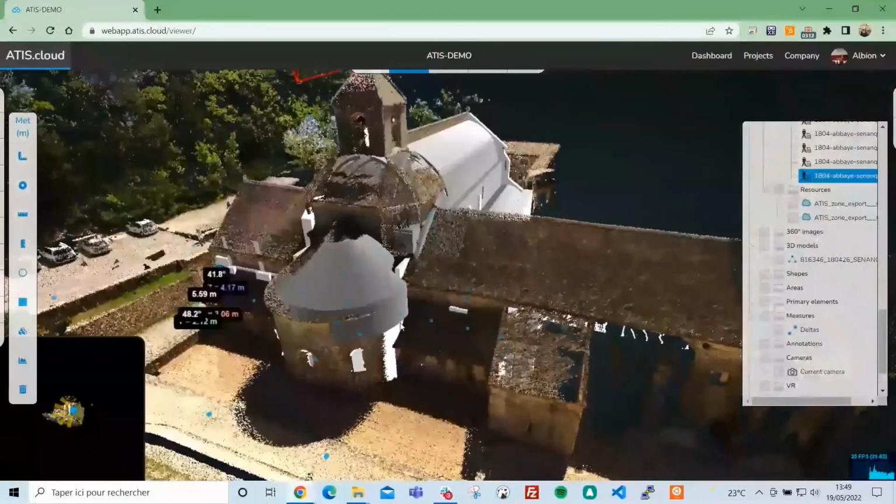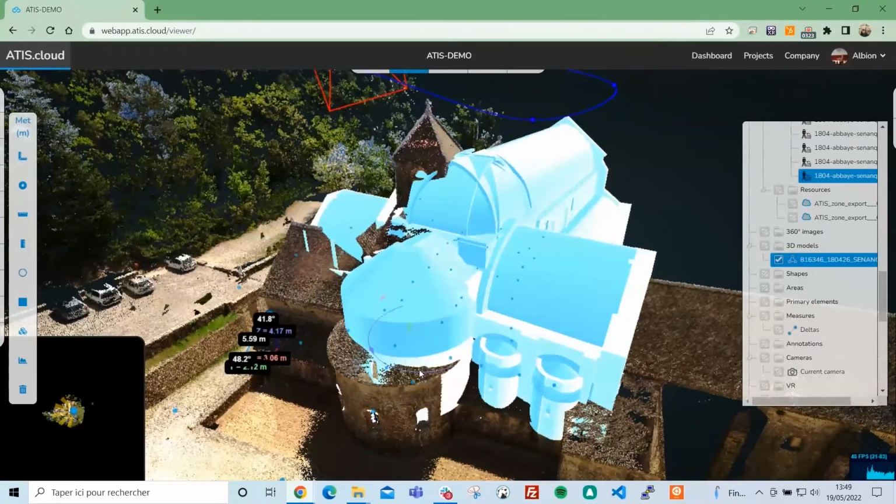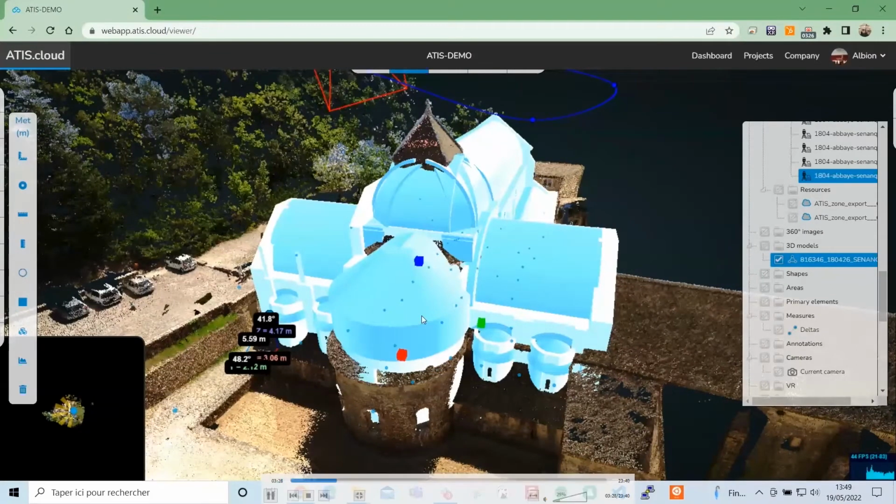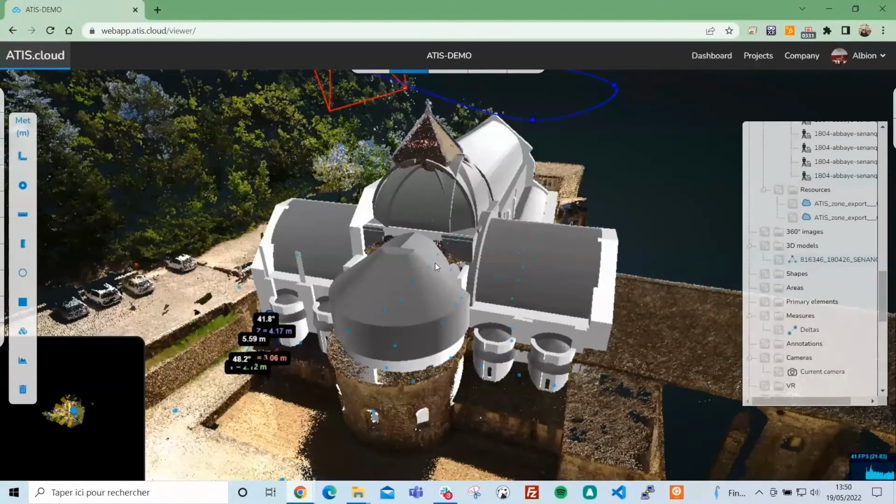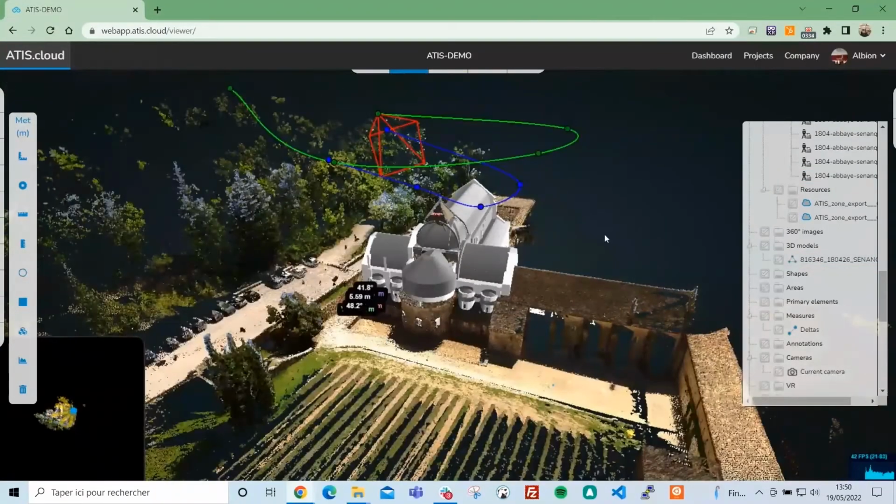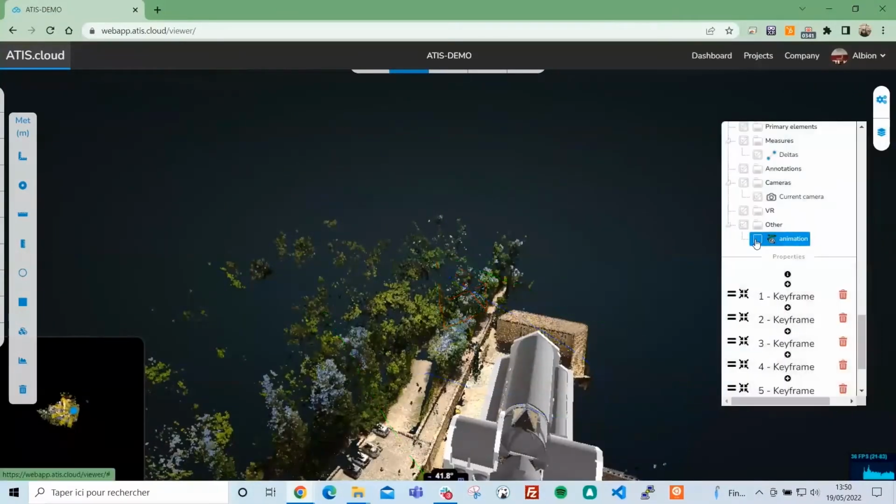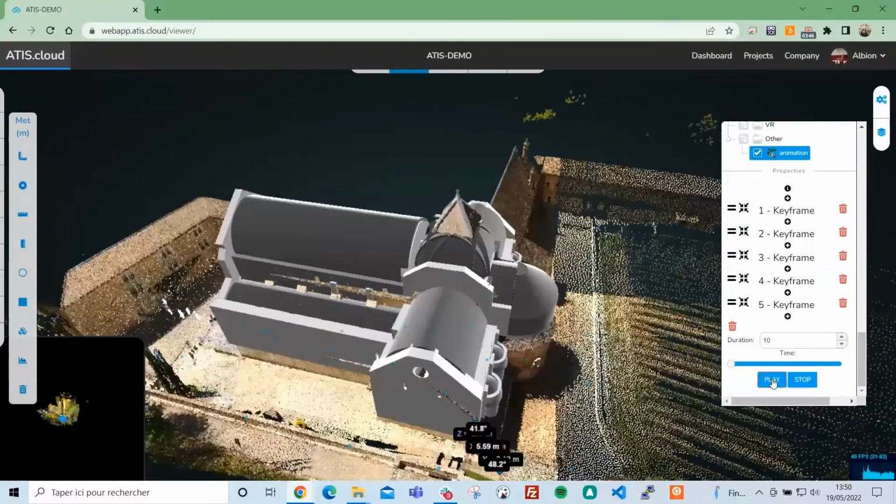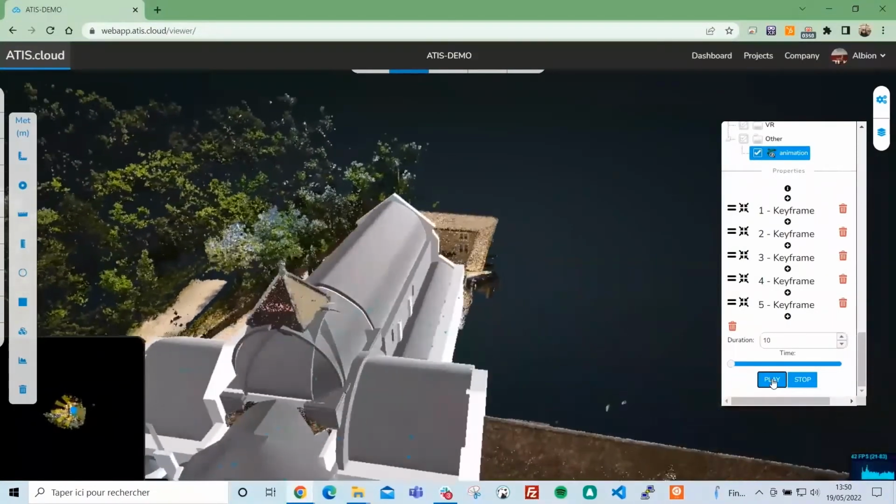And for the BIM models and point clouds also, you can change the translation, you can change the rotation, and also you can change the scale if it's not at the right scale, depending on the format that you're using. And if you want to be more precise, you can also do these modifications directly from the window, where you can change the scale, translation, and rotation. And in this version, we already have an animation saved. So on ATIS.cloud, you can have different point of views. You can also create video paths like this one when you set the path and the duration.